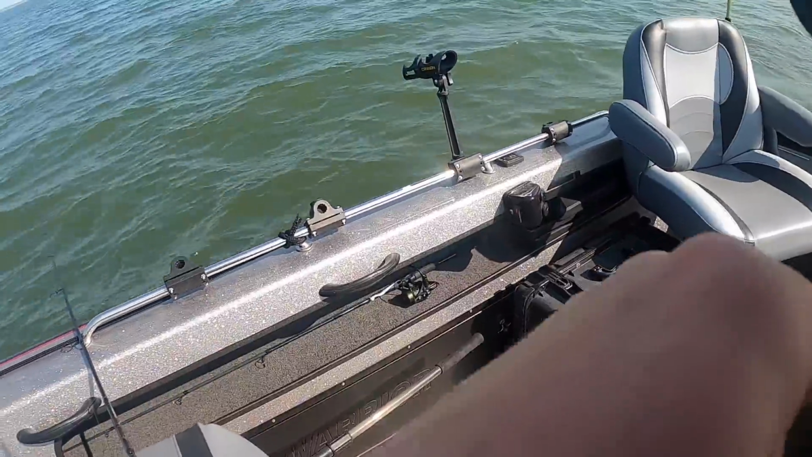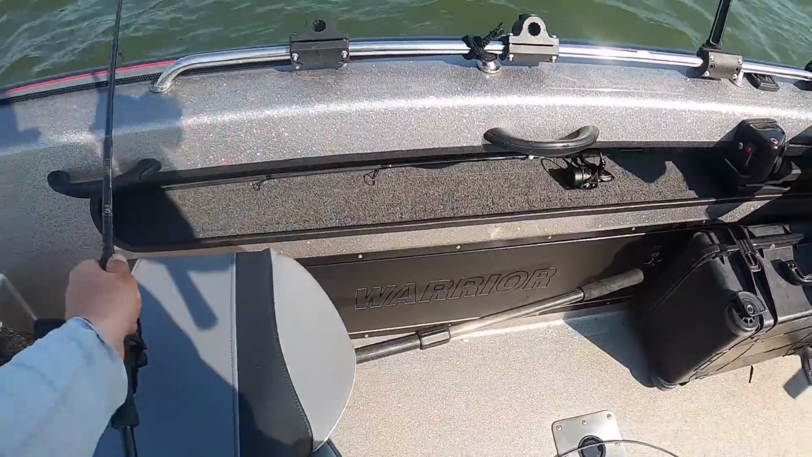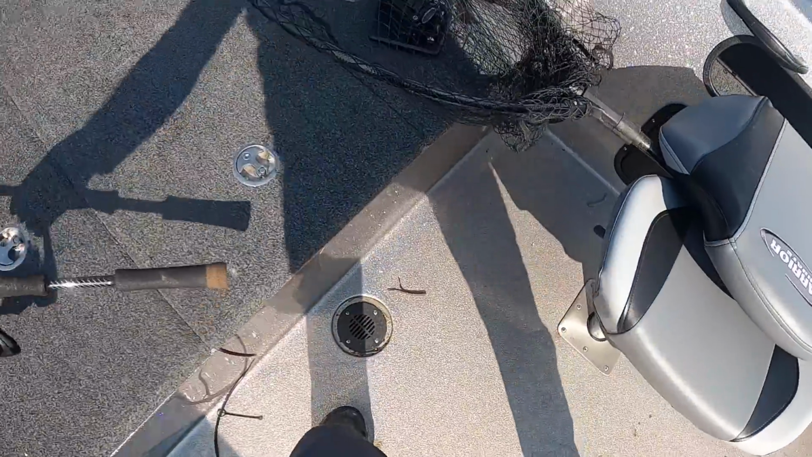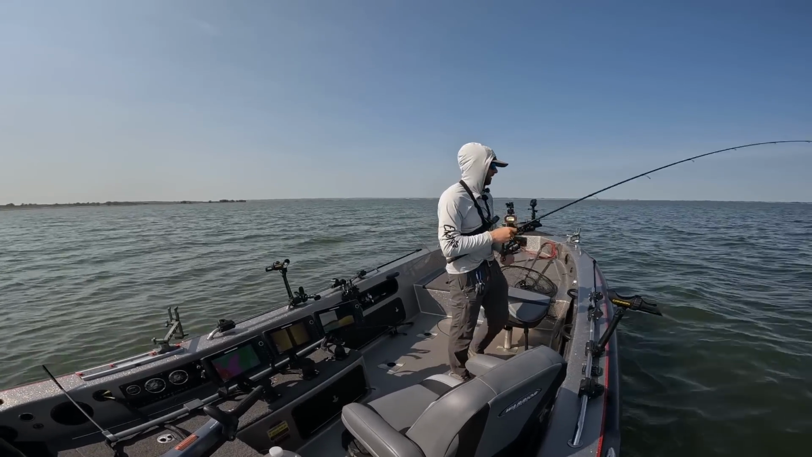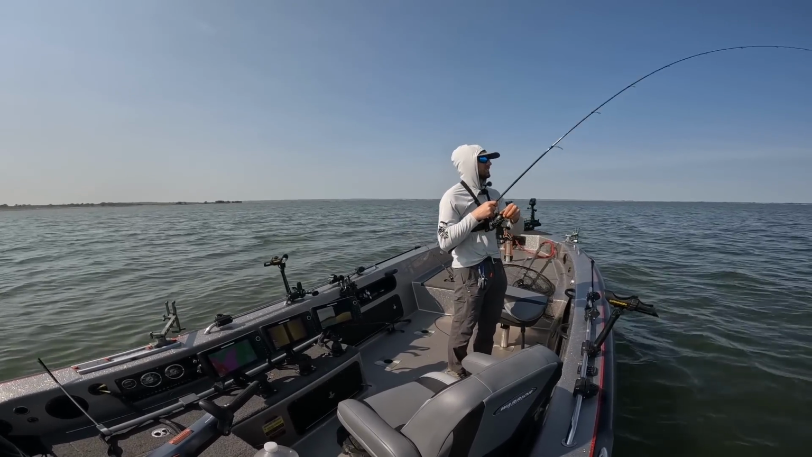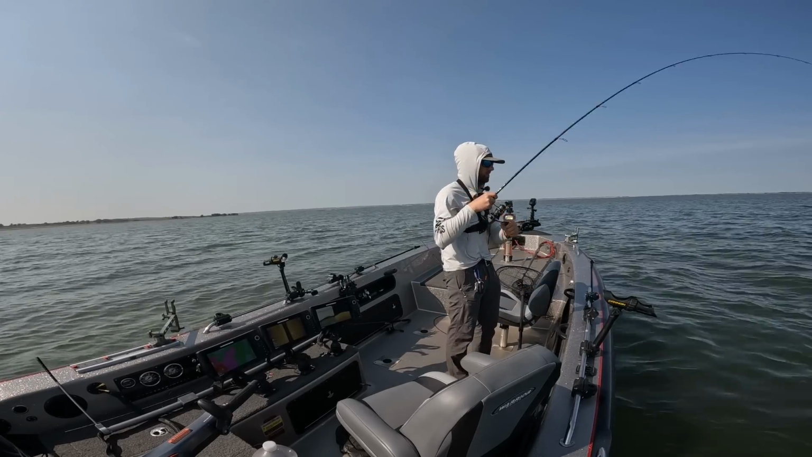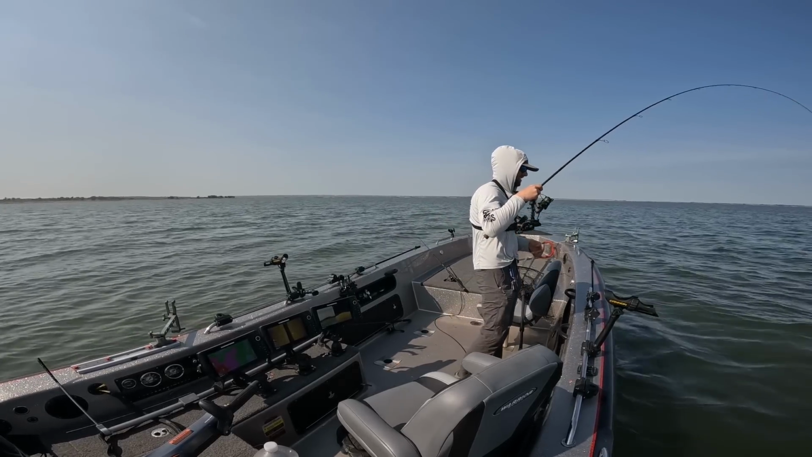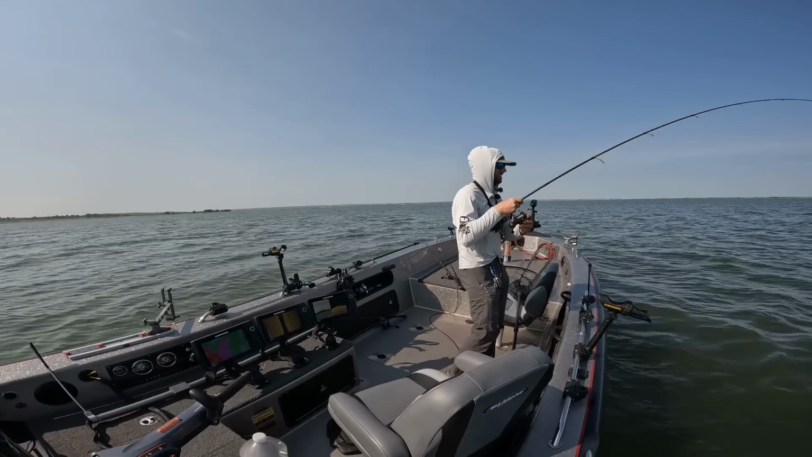Long limber rod is key. Said that a bunch yesterday, but it is 100% true. This is probably going to be a netting sized fish here. And these North Dakota walleyes get angry, man. So I've just been backing my drag off at the boat. Where you at, bud? Oh yeah, real nice fish right there. Here comes the freak out.